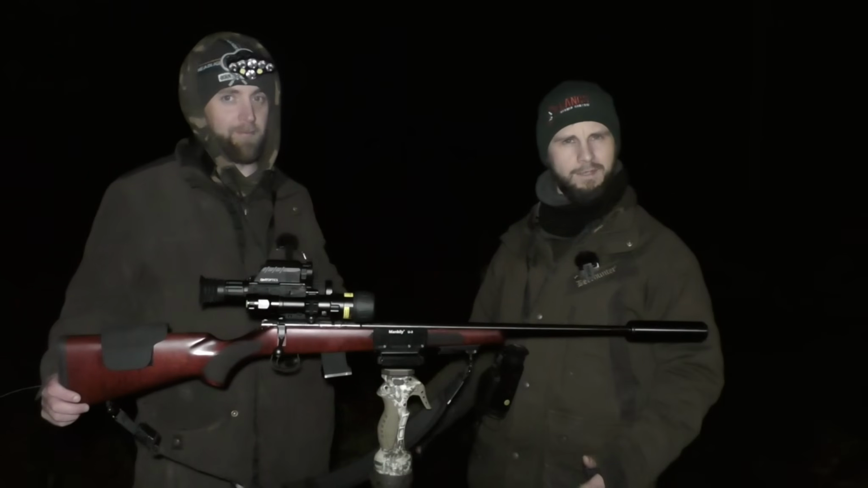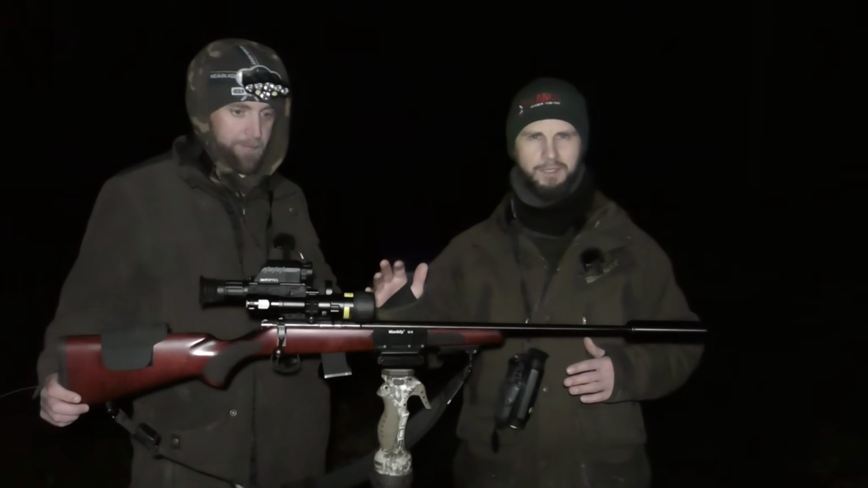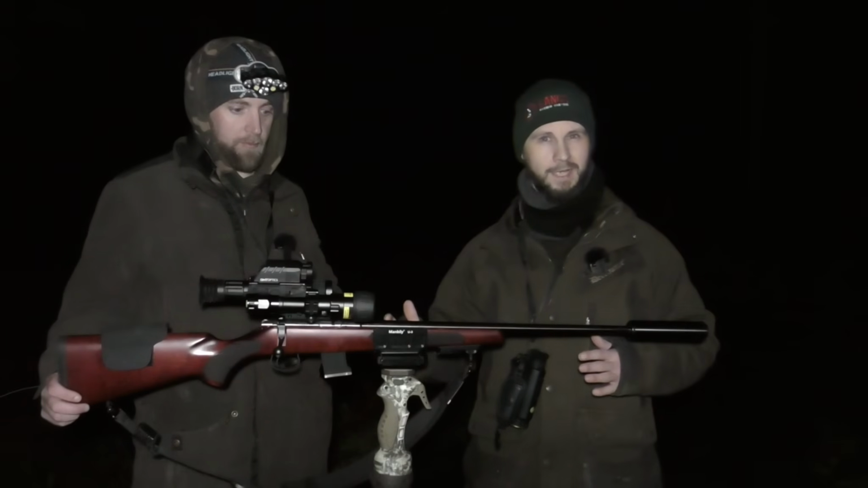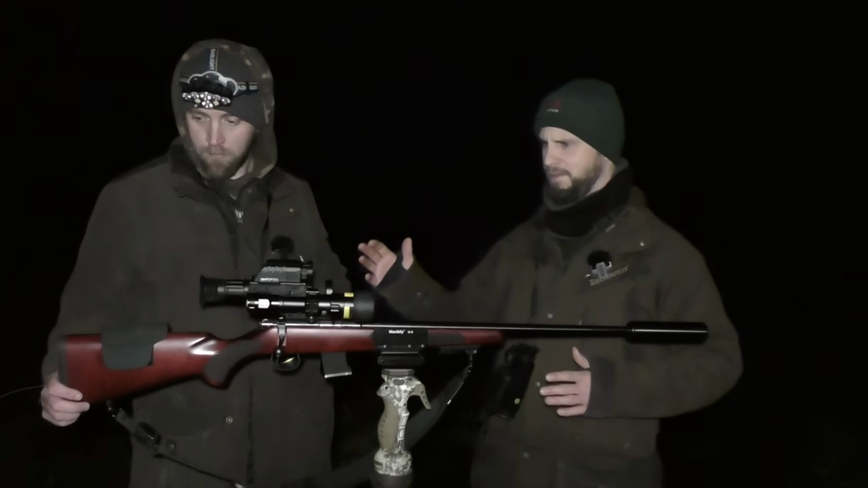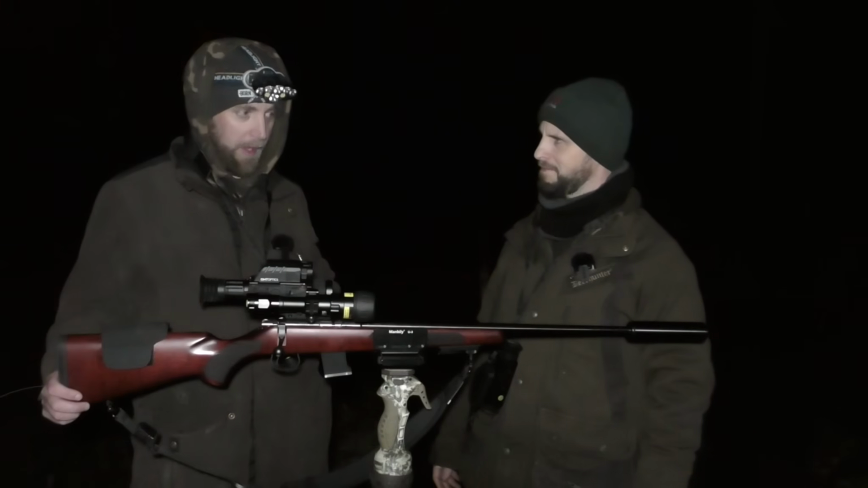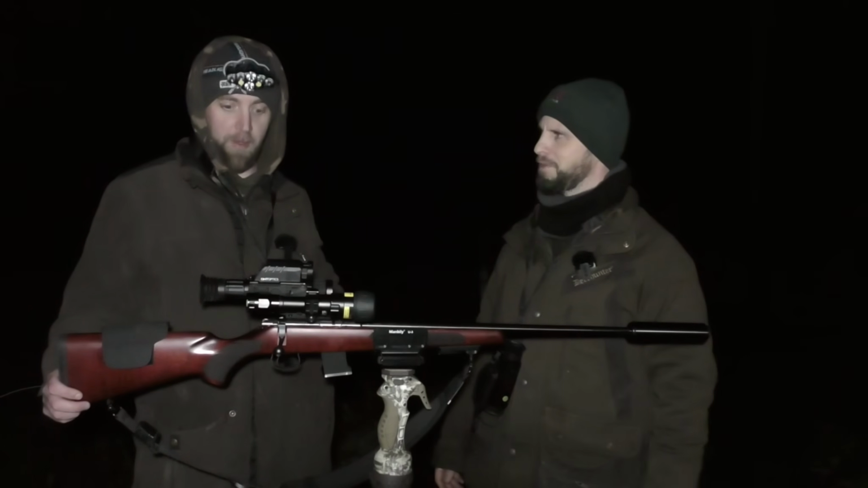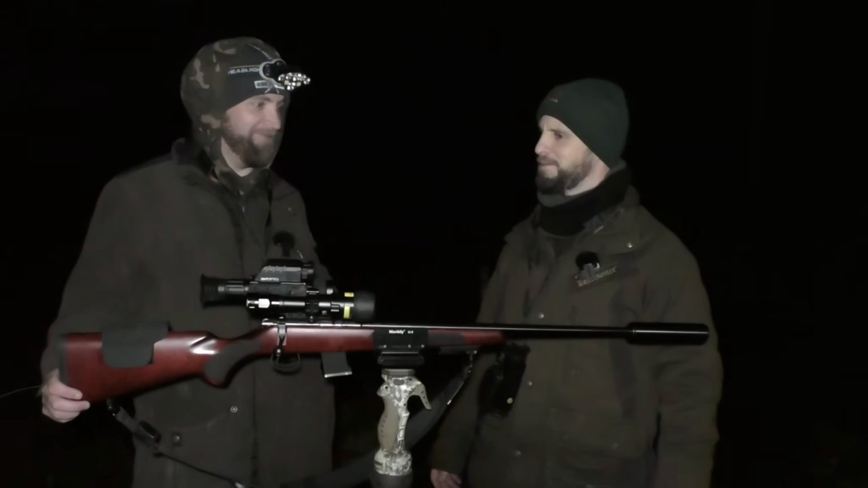We've talked about the picture thermals that we're using tonight, but there is some other equipment that we just want to quickly mention because people are always asking. So Lofty is shooting the 17 HMR tonight, and this has now become his favourite go-to rifle since shooting it. Especially for rabbits. He loves the flat shooting and the fact it makes a bang. Obviously, everyone does. Compared to a 2.2 LR.